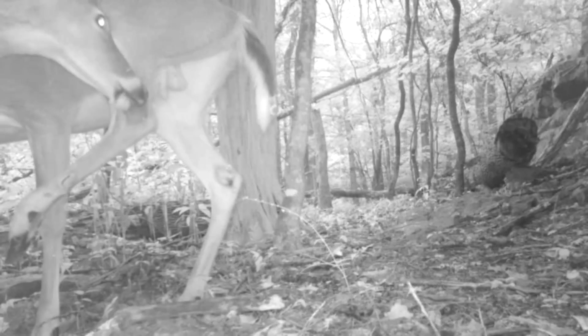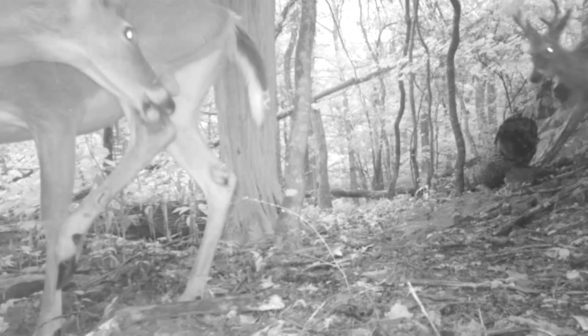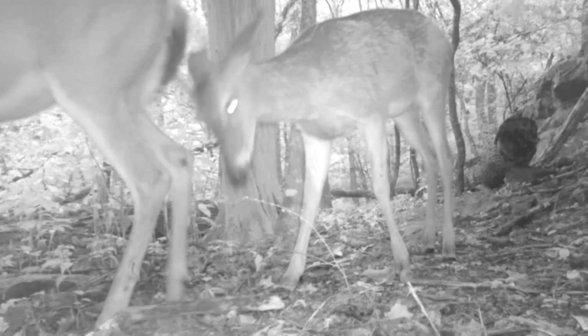Come dawn, the old buck's up on the ridge. They check his camera out. They can hear it kicking on and stuff. So sensitive, ain't they? Here's a comical picture up on the ridge. Watch this. This is so comical. Two bucks. Move on. I thought that was so funny.